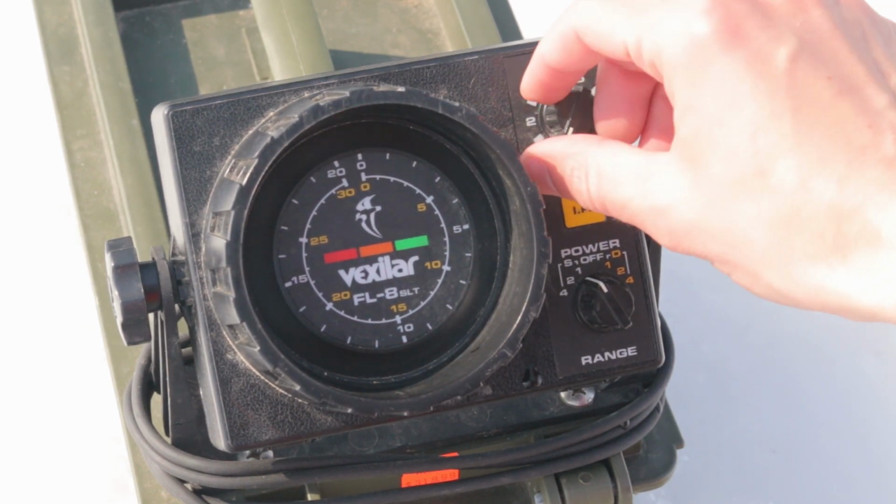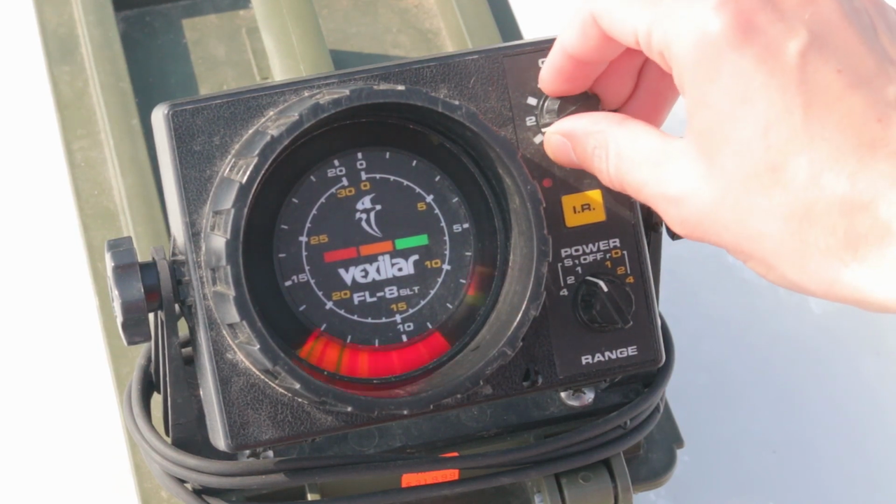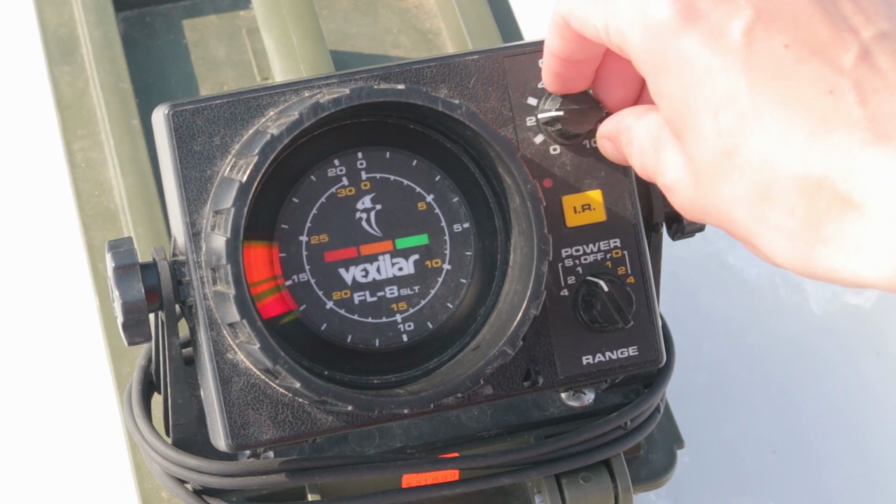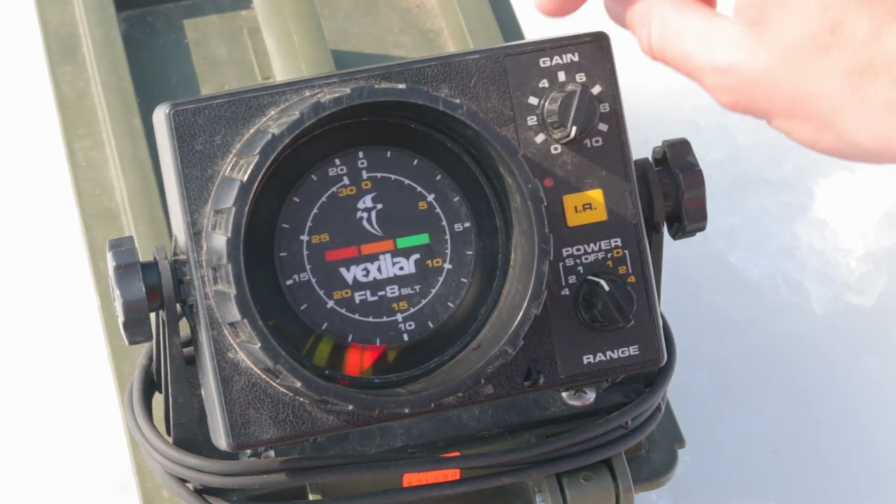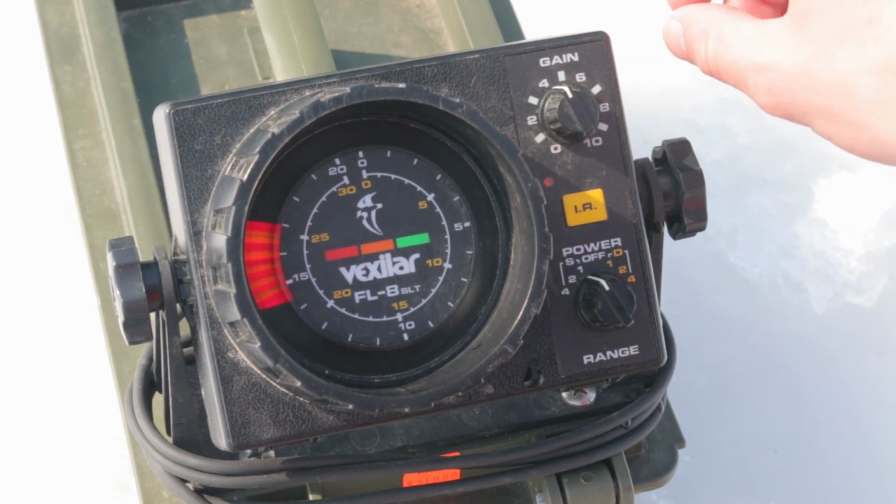So the gain is how sensitive the sonar actually is. If I'm not seeing my lure, I want to turn this up until I can see it clearly and it doesn't disappear when I move it. Also, if you're fishing really deep water, you're most likely going to have to turn up the gain just to be able to see your lure.